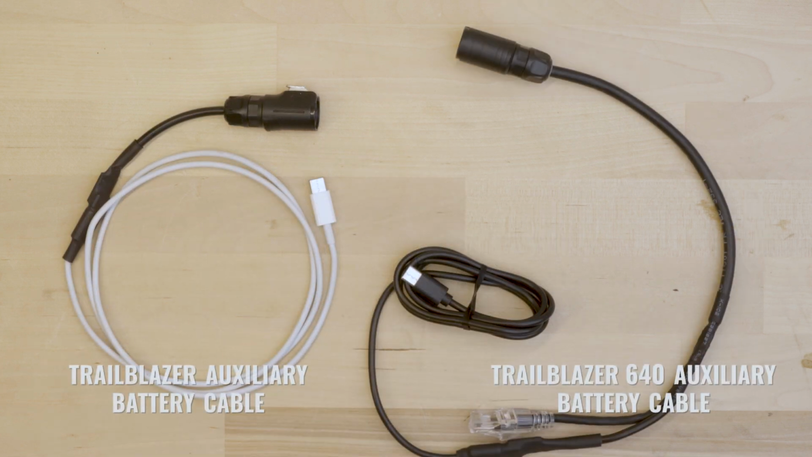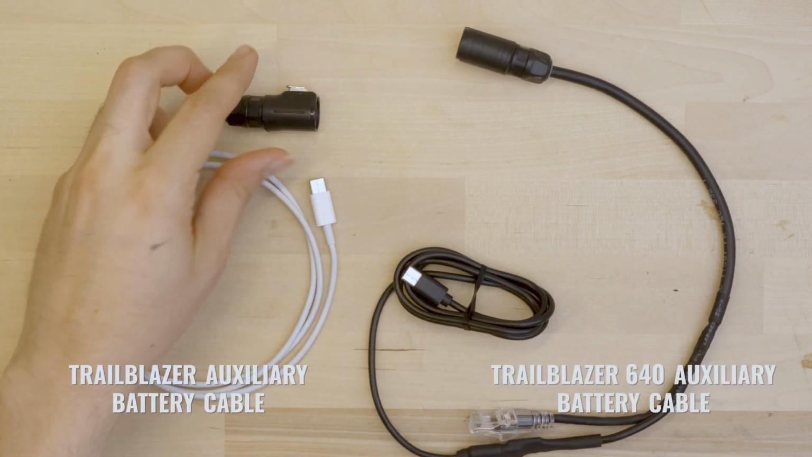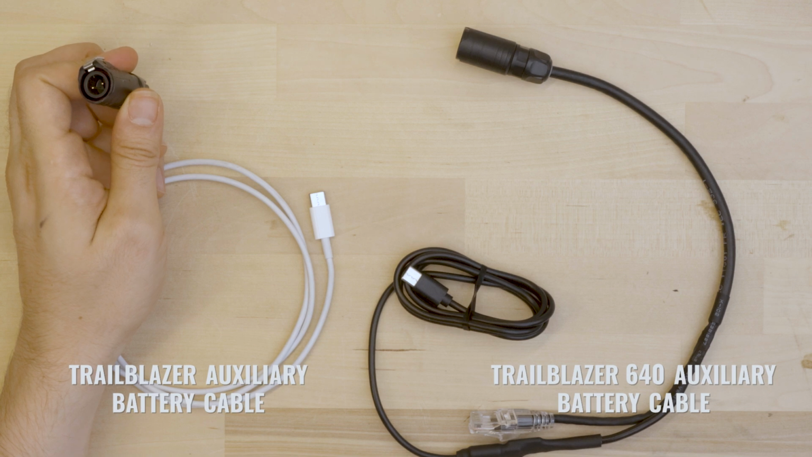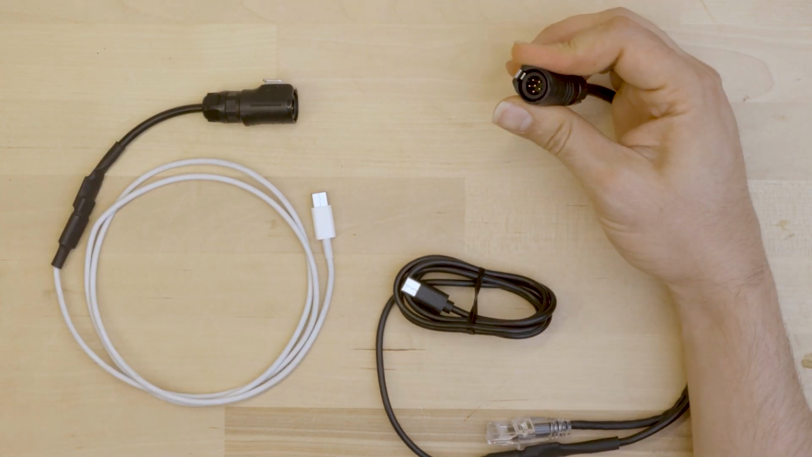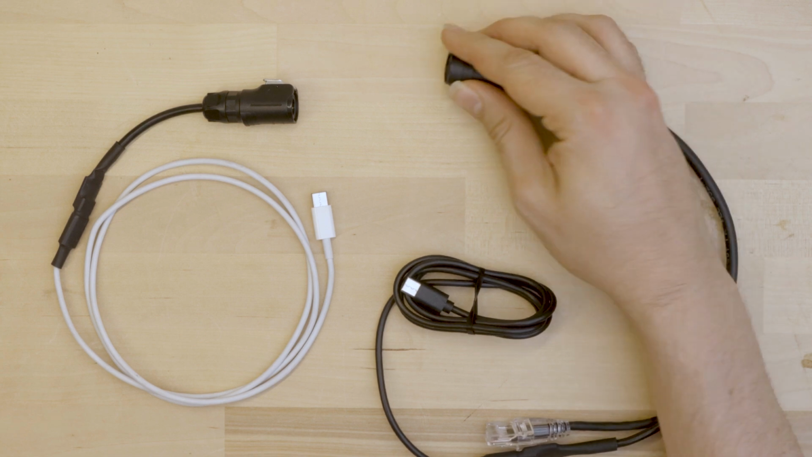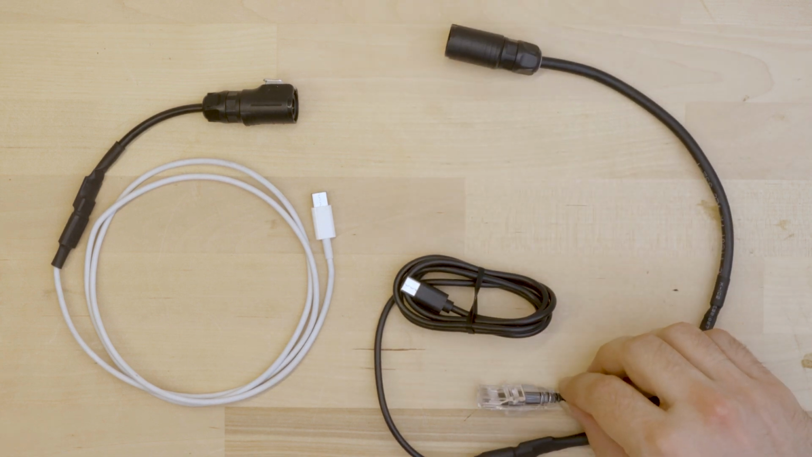There are 2 different auxiliary battery cables, one for the standard Trailblazer 384 with Wi-Fi only, and one for the Trailblazer with Ethernet, which works either for the 384 or the 640 with Ethernet.